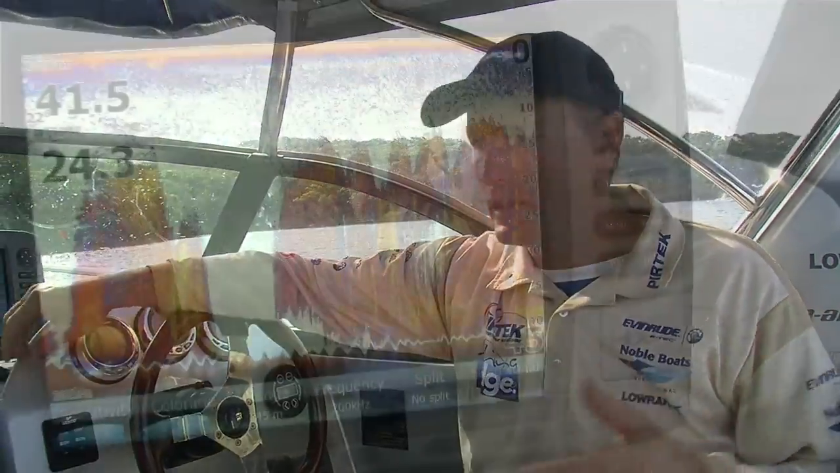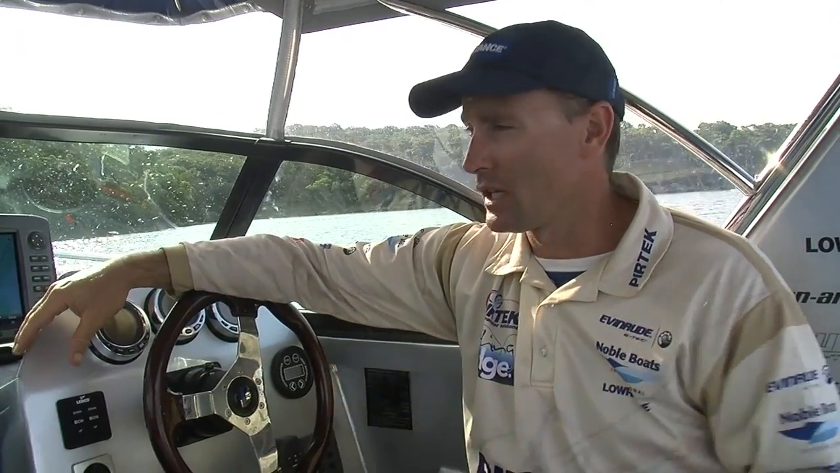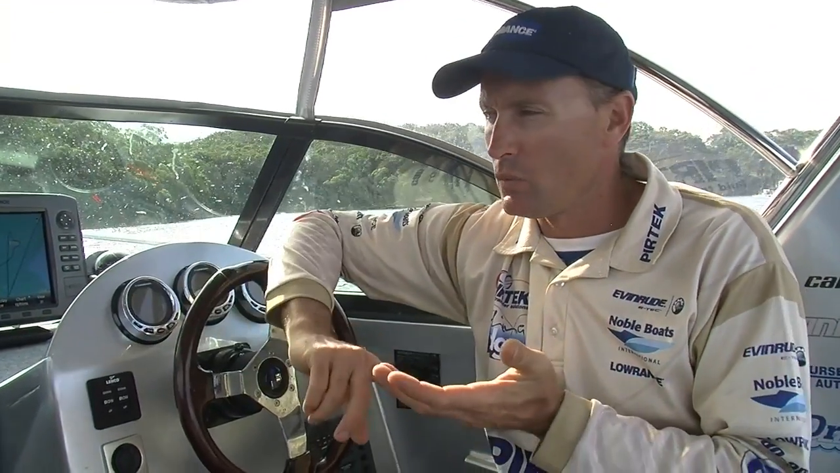Now, every time we're out and about fishing, we're always talking about electronics and how crucial it is to use them to find fish, to locate bait, and then use that to your advantage to catch fish at the end of the day. And that's what we're out here trying to do. So I thought today we might have a look at some of the basics, things like range, sensitivity, gain, some of those really basic things.